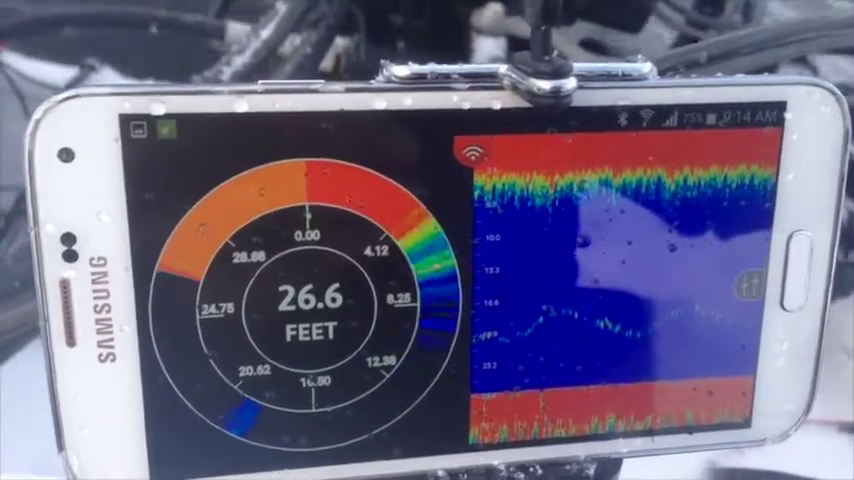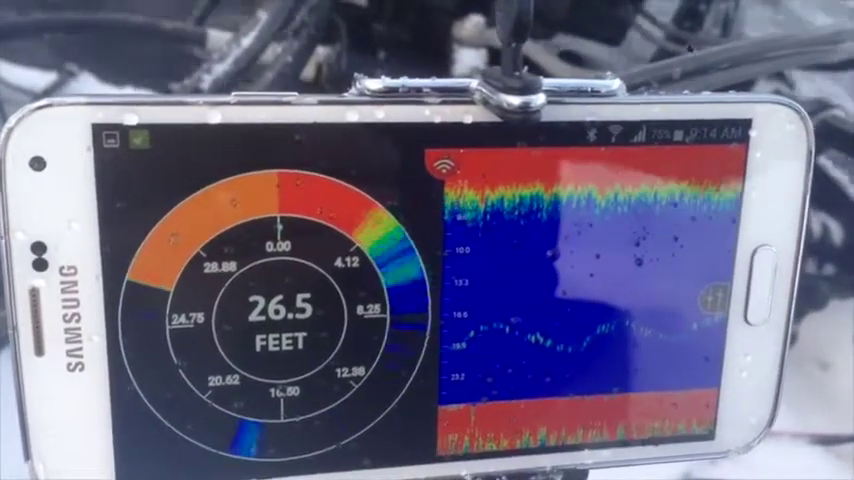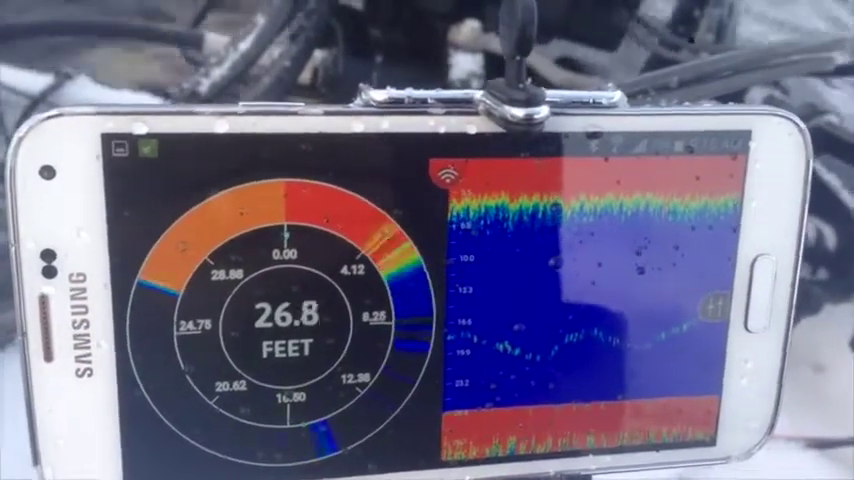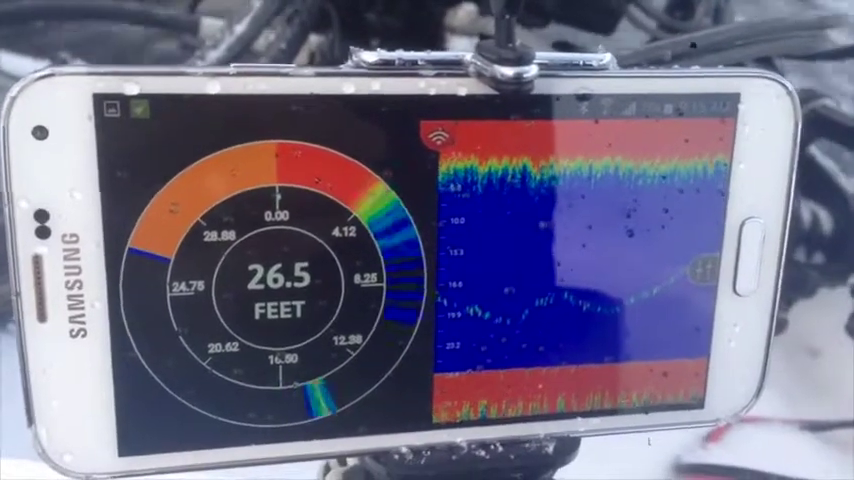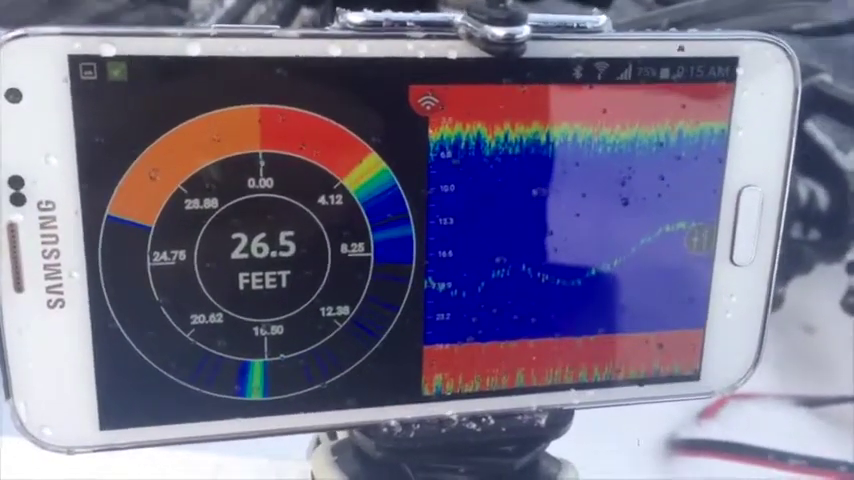On the right-hand side, you're going to see your raw sonar data, and in the middle of the water column, the blue area, you can see our actual jig line moving across the screen. In this sample here, we're moving the jig line from 20 feet to 16 feet and then floating it back down again to the 20-foot range.